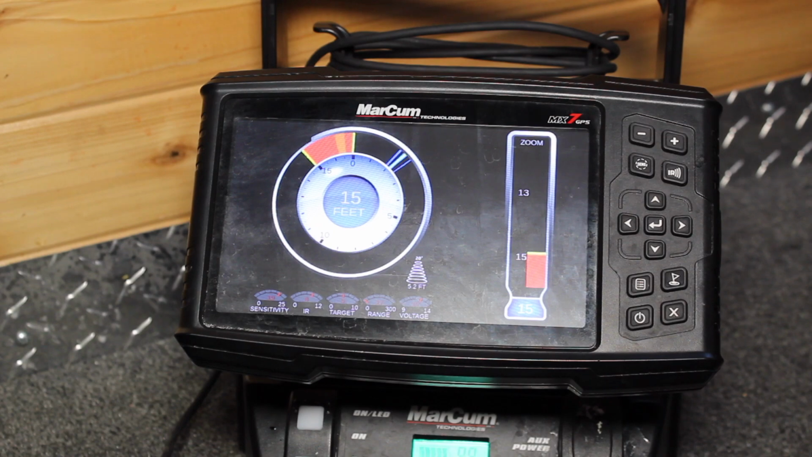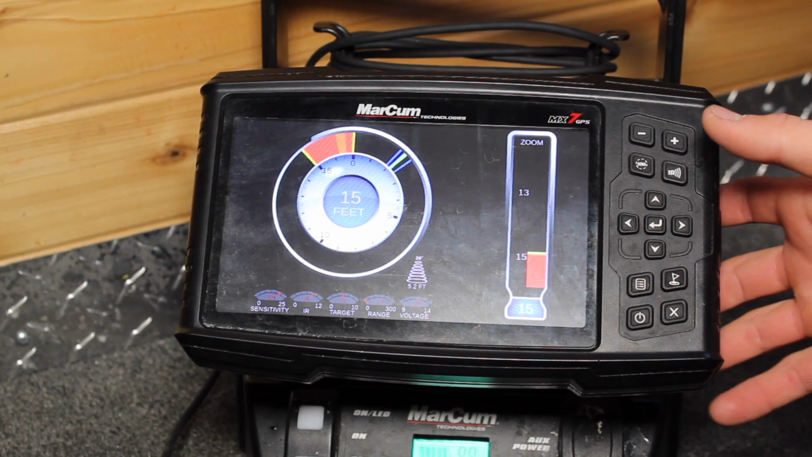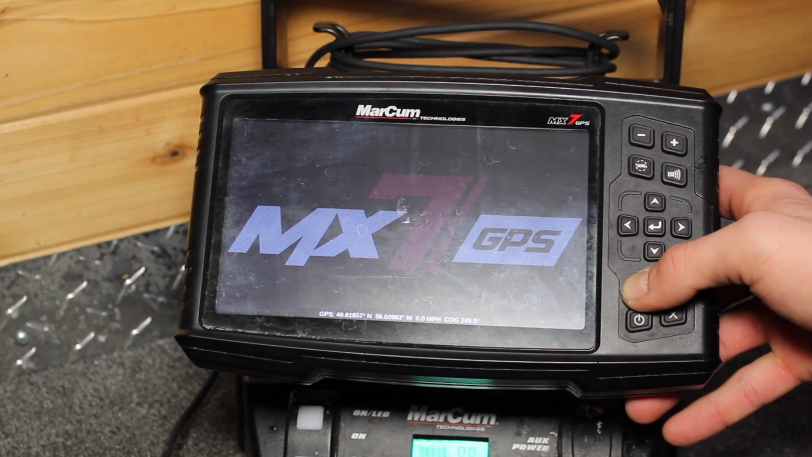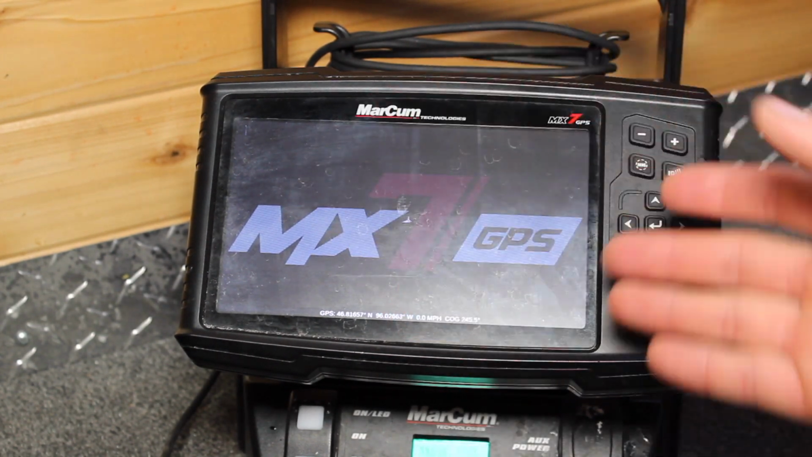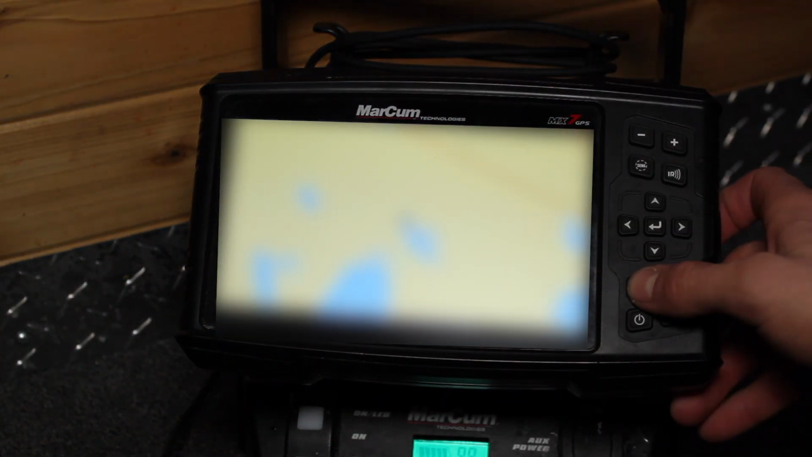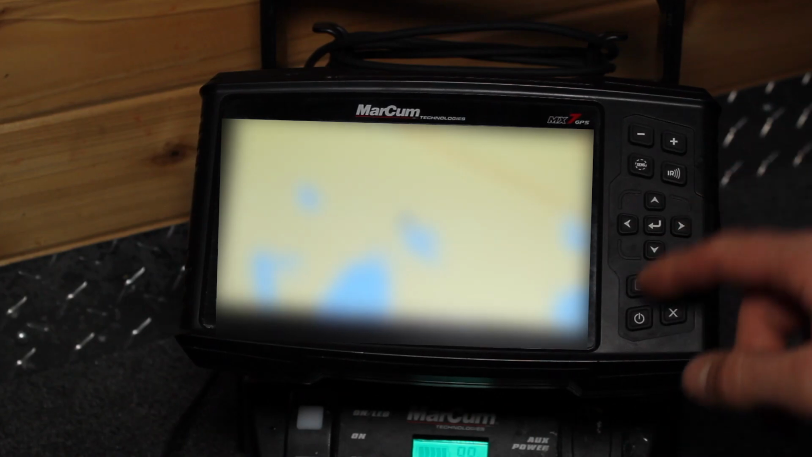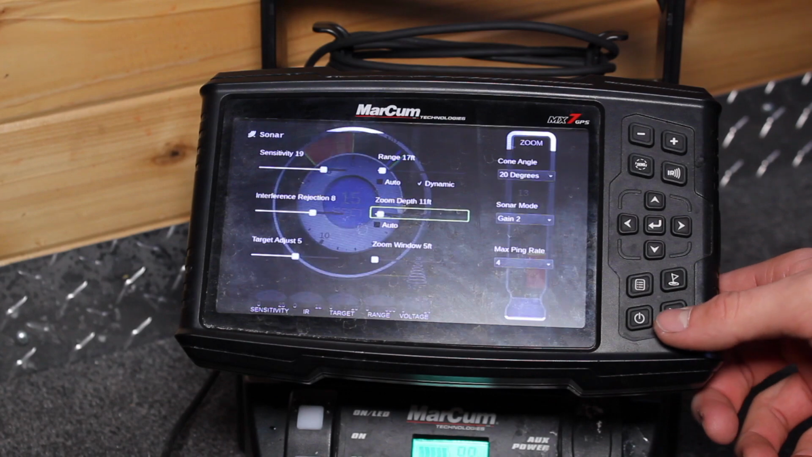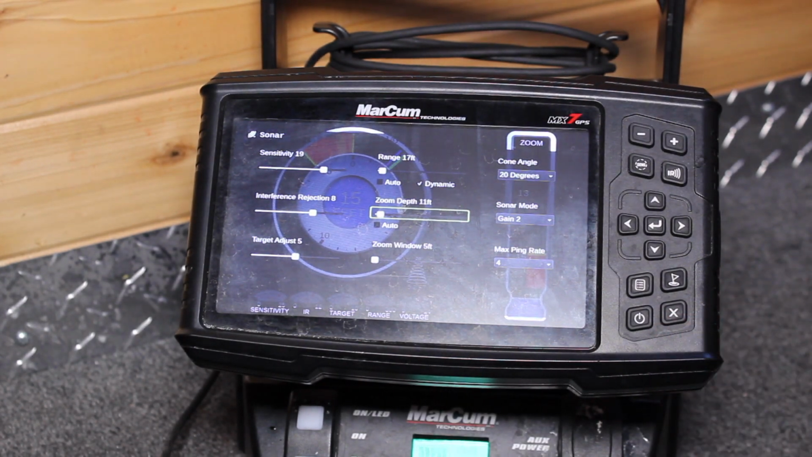Alright, so for the first feature here that I'm going to go over, which I'm going to assume most people are here for, that is to simply get to your GPS map. To do that, you just hold this button right here, and keep in mind I don't have a chip. This is not what yours is going to look like. Yours is going to pop up with a full map. This is just looking like that. And then to go back to our sonar, you just hold this button right here again. It's also your settings button, which is the next thing that we are going to jump into.